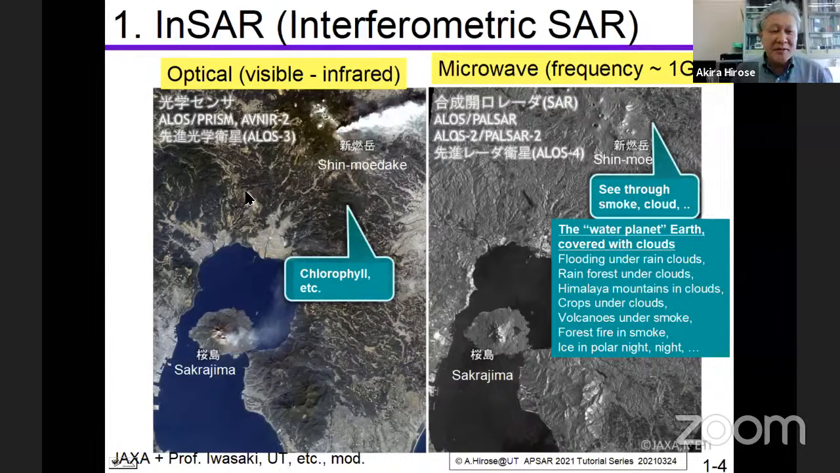In this optical image we can see the mountains are green and the towns are gray or white. And here we have Shinmoedake Mountain. It is a very new, very active mountain, and we can see the smoke.